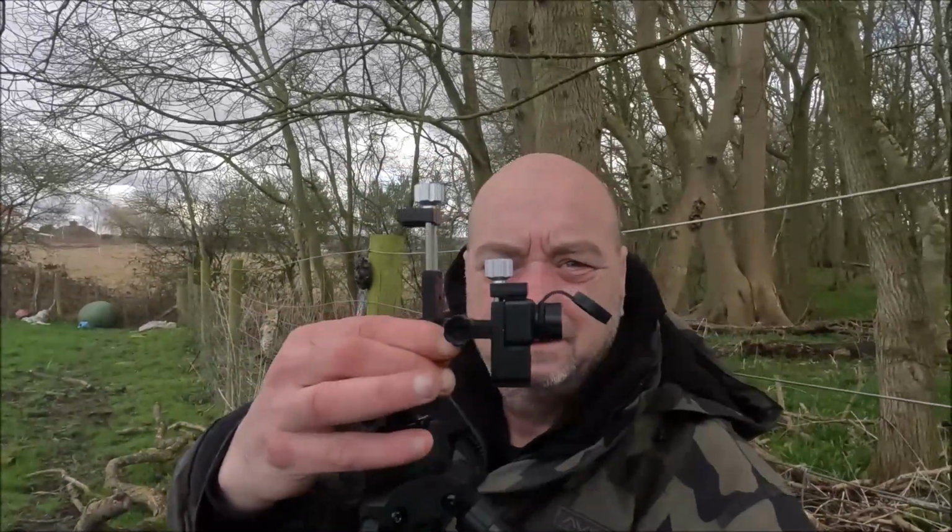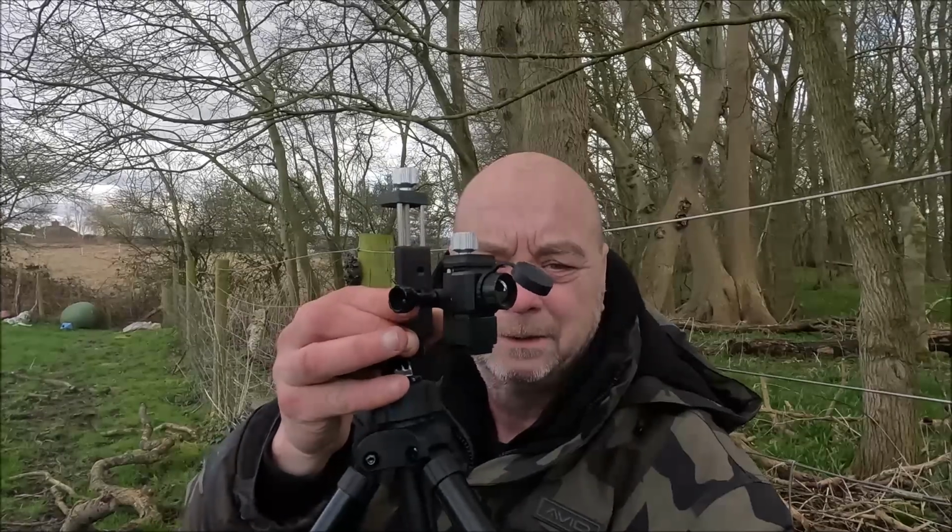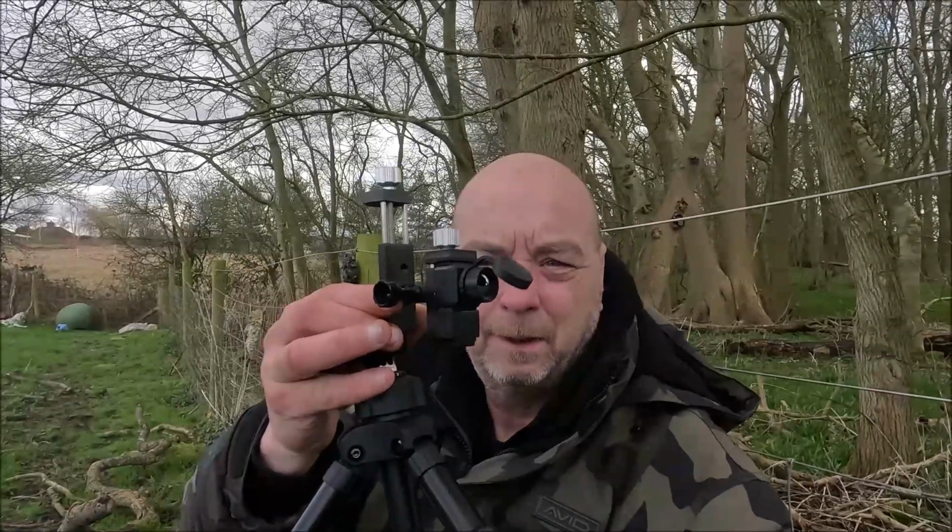The little T2 Pro you can get for about £300, but as I say, it's not very good if you're on the move and you've got all that rigged up, that contraption, and you're having to walk around. You've just got nowhere to put it when you want to take a shot, in my opinion anyway. Somebody will probably tell me I'm wrong and you can do something with it, but if you can, that'd be great. Pop it in the comments and I'll give it a try myself.